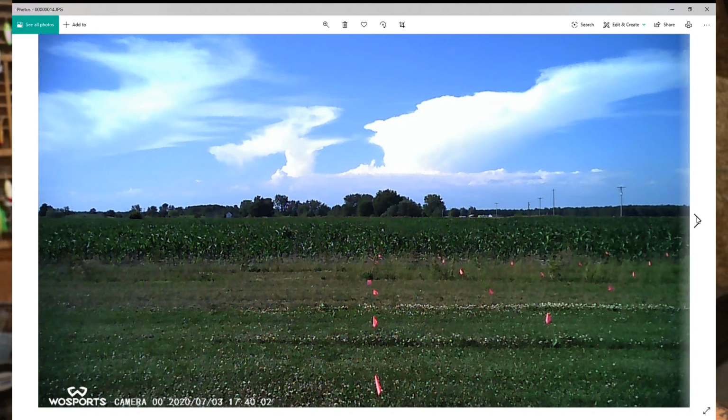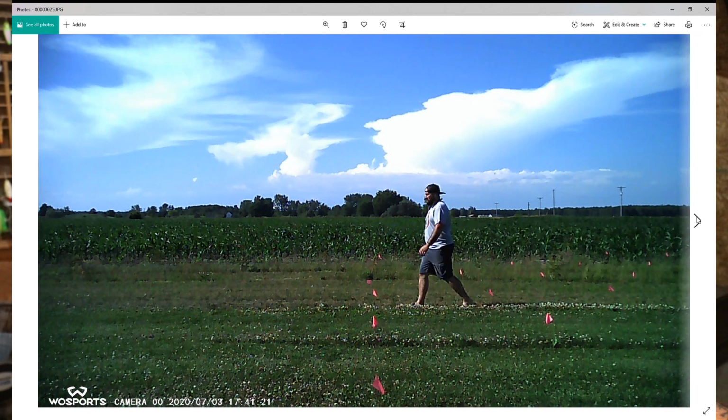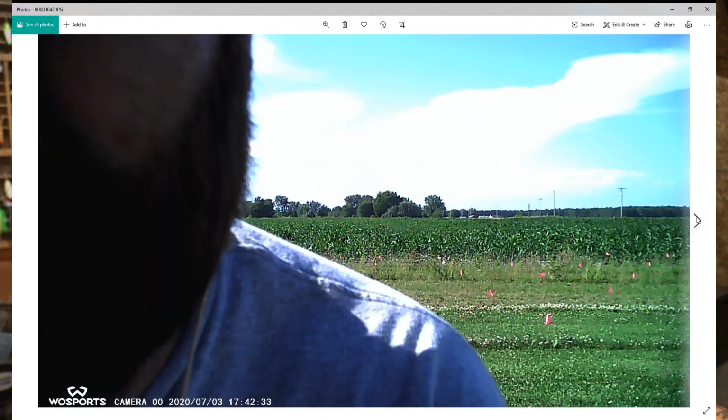They don't look too bad. The range of view, not too bad. It's cropped a little bit compared to the other ones, but still not too bad. Gets me at 10 feet, 3 pictures of me quickly, awesome. And then, excuse me, gets me at 30 feet.